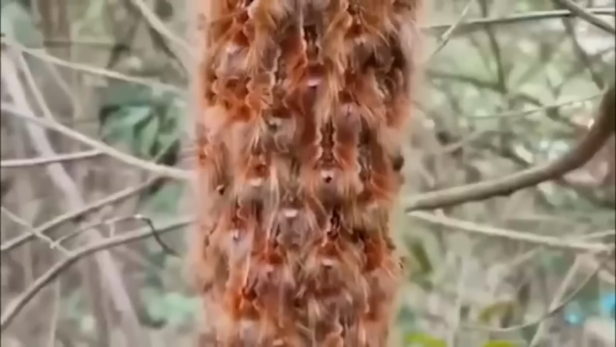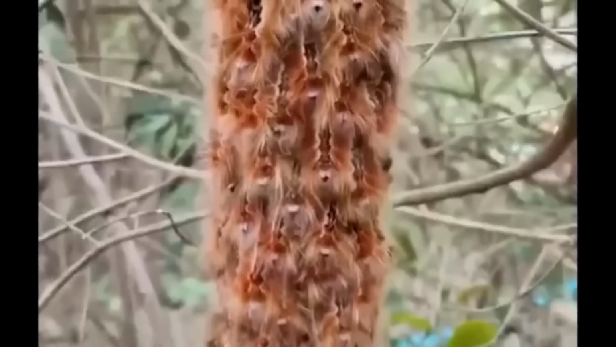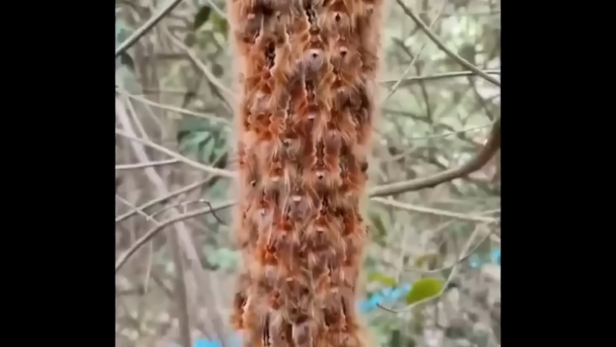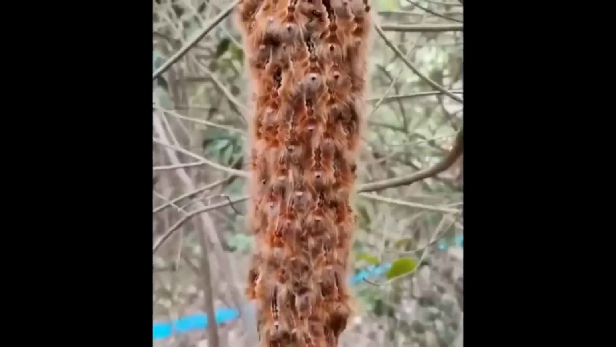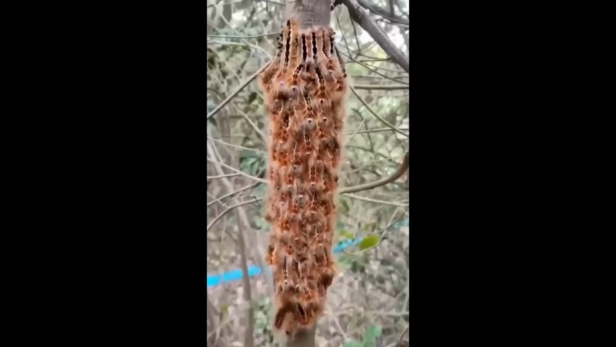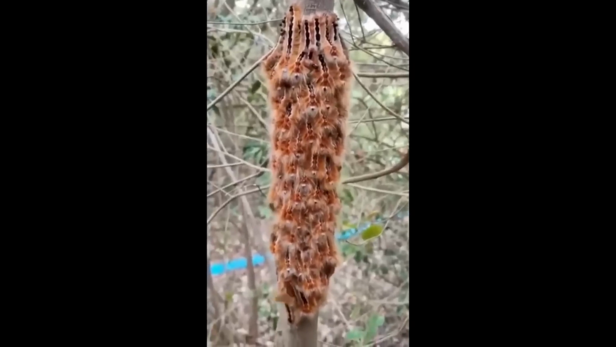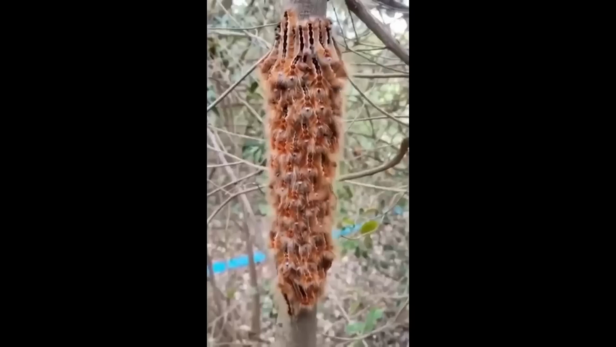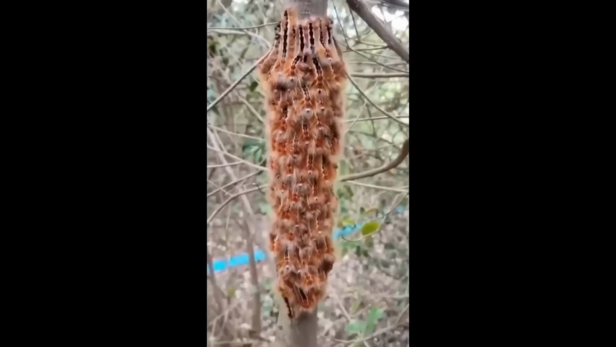A man wandering through the woods stumbled upon a processionary caterpillar nest. He approached to investigate, greeting the creatures with a hello. To his surprise, the caterpillars moved in response to his voice. Hello. Hello. Intrigued, he spoke again. Julle wurms? And the caterpillars reacted again.